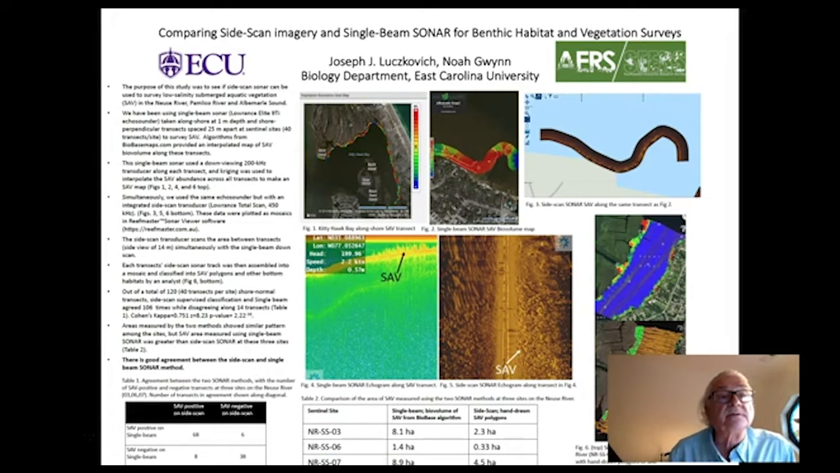The two types of sonar then are collected simultaneously along the same transect line. We use two different kinds of sampling methods. One where we followed the shoreline at 1 meter depth, like in Kitty Hawk Bay, shown here, and collected the single beam sonar, and when we crossed into grass beds, it looked like this picture down here, where you see a ragged sort of canopy of grass above the bottom.